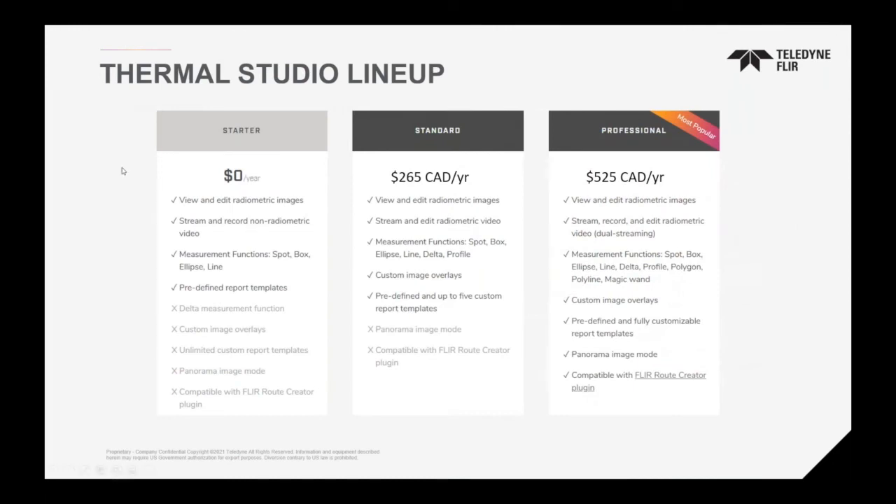The pricing, as you see, there's 3 different versions of Thermal Studio. There's the free version, which you can do basic editing of our images. Now, our images are JPEG, so they can be opened in Windows without any conversion, without any special software. But within the FLIR software, you're able to edit them as well and change some things. On the basic version, you can do basic functionality. You're able to stream from the camera, but no recording. You have basic measurement functions like spot and box, and you have a couple of defined templates that you should not modify.